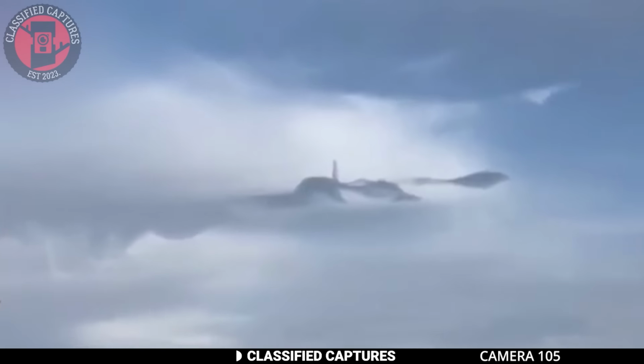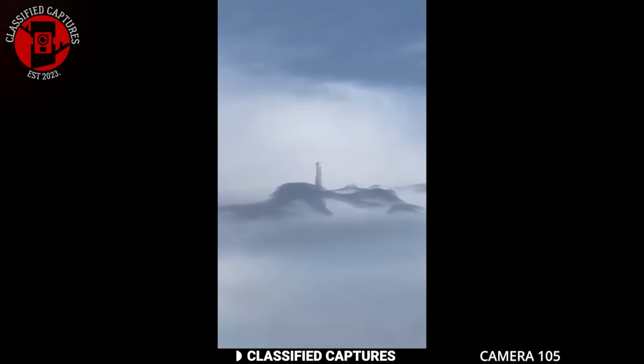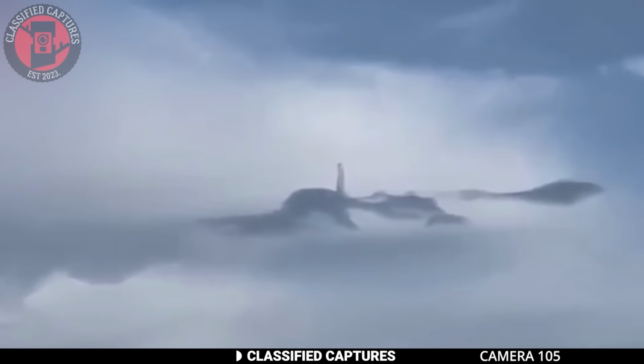At first glance, it looks like a classic case of pareidolia. That is when our brain sees familiar shapes like people in random objects. But here's where things get interesting. Some paranormal enthusiasts believe this could be more than just an illusion.